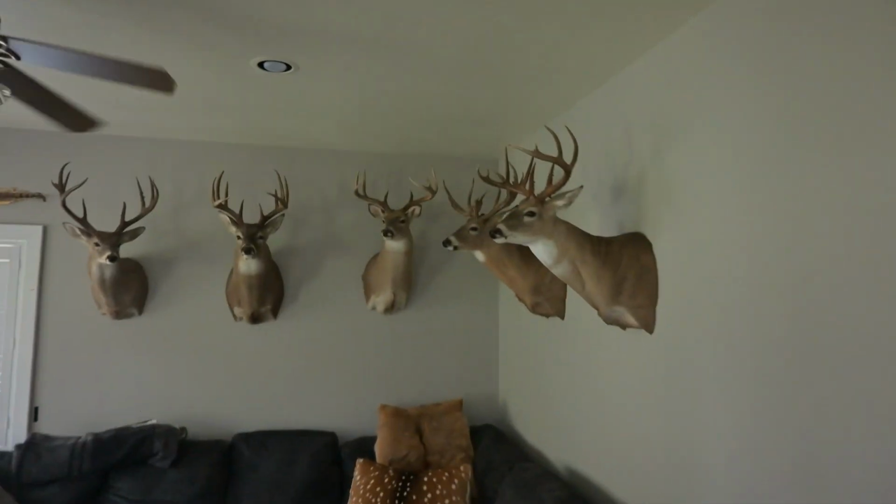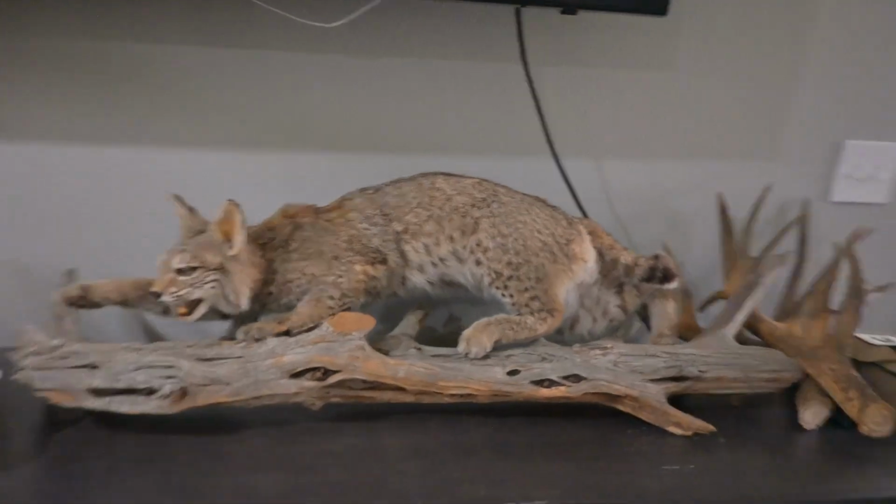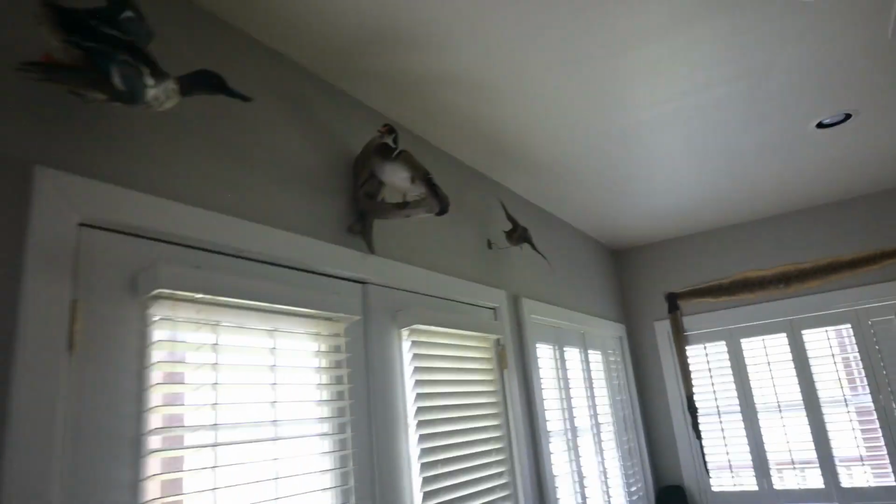All these guns have cans on them, guys. That's how they rock out here in Texas, man. It's a can or nothing, honestly. Check out these mounts. This is sick. So many cool mounts. Whitetail Dreams over here, guys. A little UFC on the TV. A little Bobcat mount over here. Pretty cool, guys. What an opportunity, man.